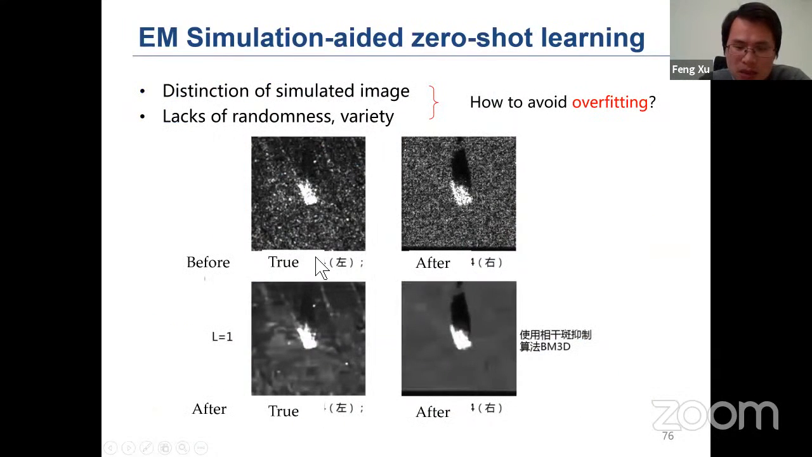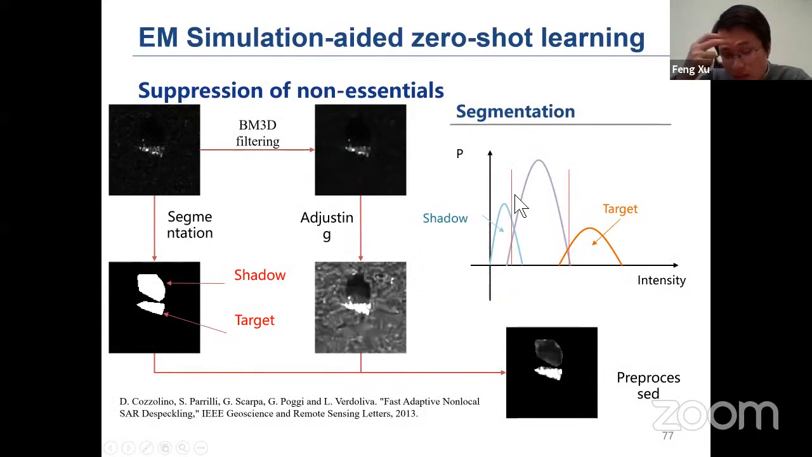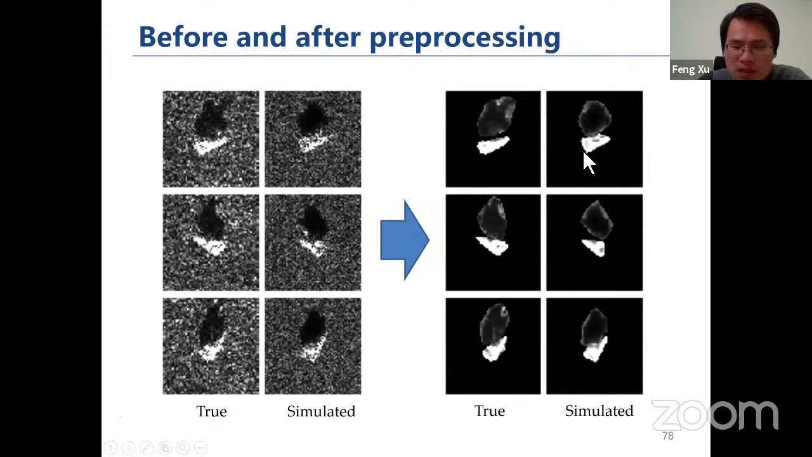This case shows the simulated image versus the true image. But the simulated image has quite a different style. In particular, the speckle effect is very different. So we propose a preprocessing method to suppress these non-essential factors. After preprocessing, these two images look very similar.